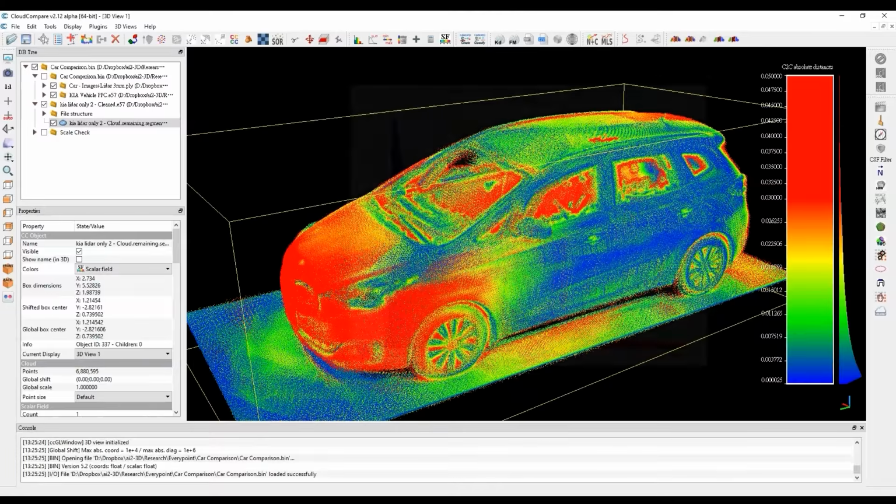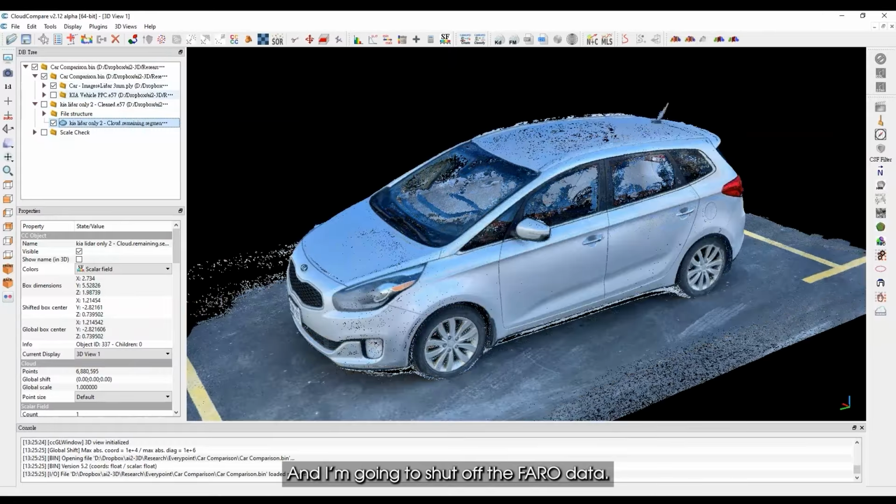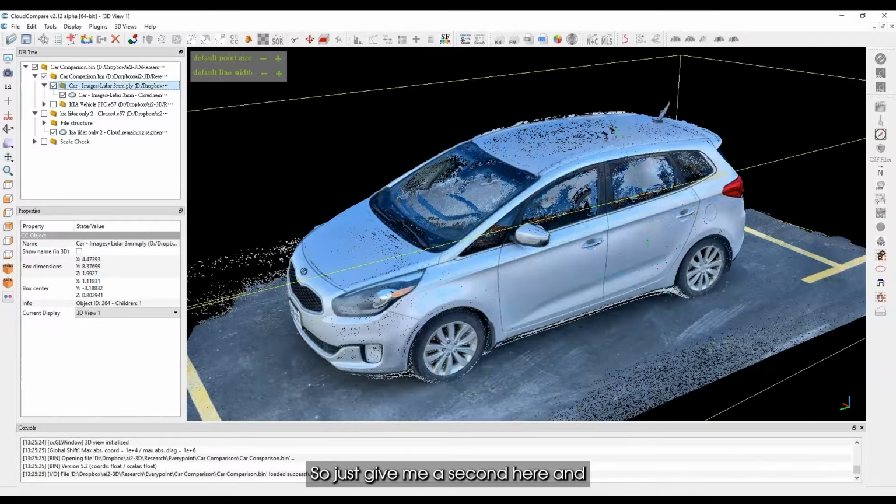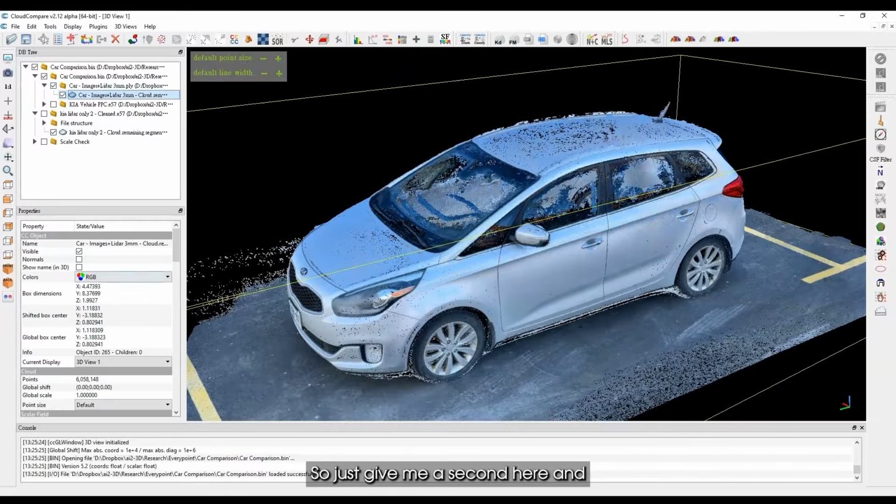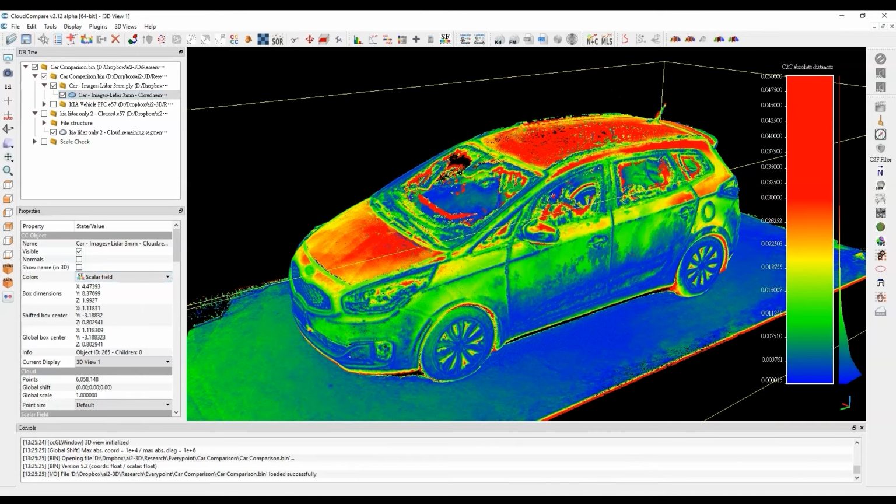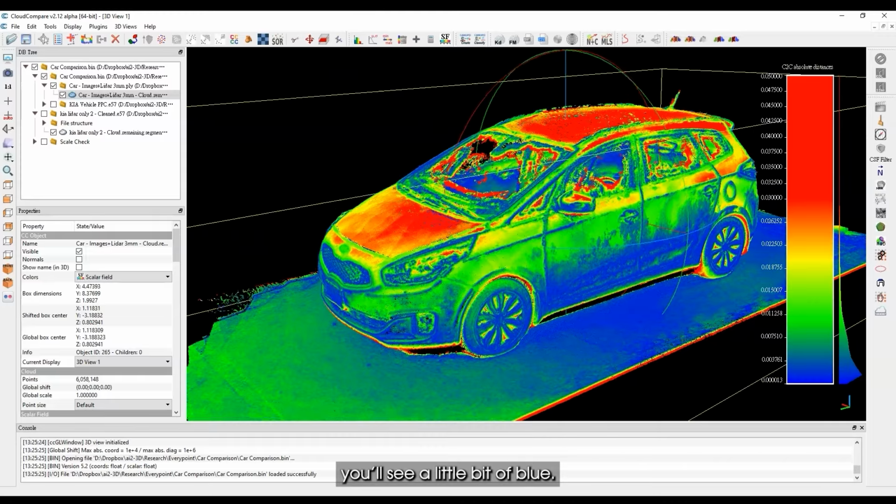Okay, let's look at the every point data now, and I'm going to turn that on here, and I'm going to shut off the Faro data, and I need to turn on the color ramp. So just give me a second here, and turn on the scalar field. Okay, here we go. So what you'll see here is a similar kind of thing. You'll see a little bit of blue.